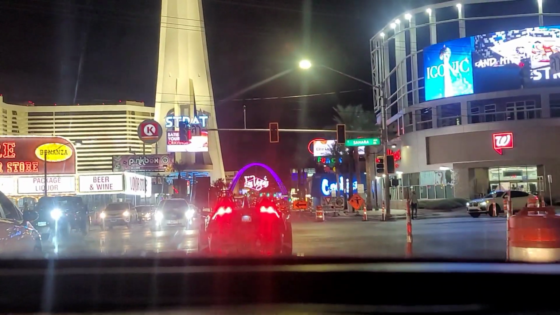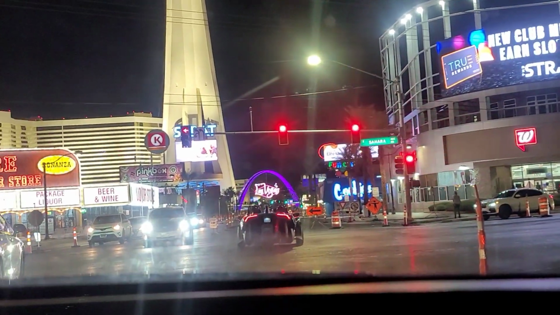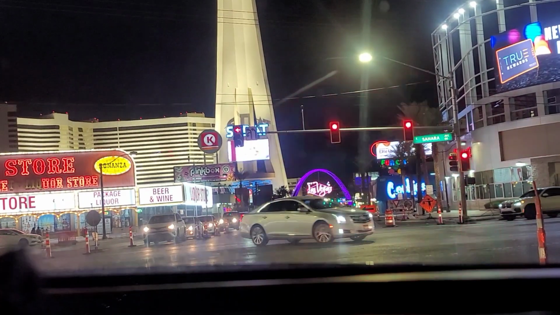So anyway, I don't know what's happening here. A lot of traffic, a lot of construction going on.